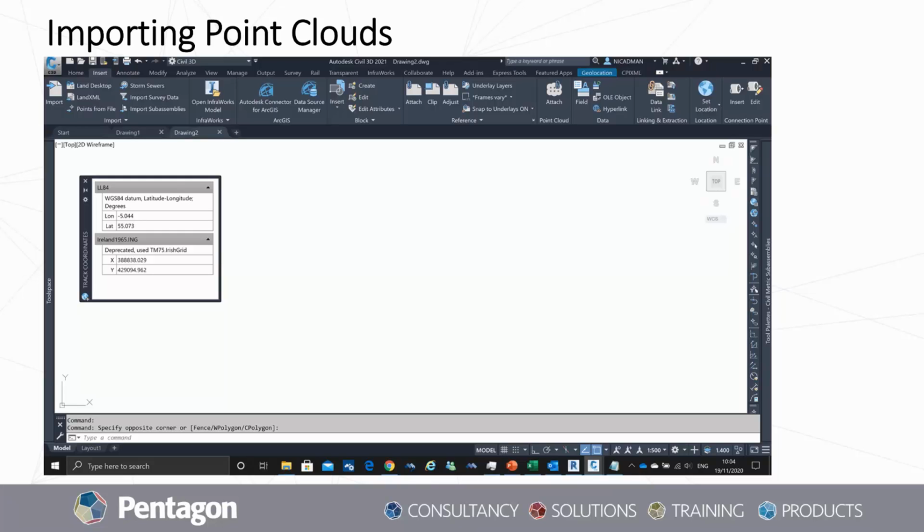Now, we're going to be talking about a few things here today. I will be showing you that workflow again today, but what we're going to do first of all is open and place the point cloud in Civil 3D. You can see here before I start this video that I have my track coordinates docked.